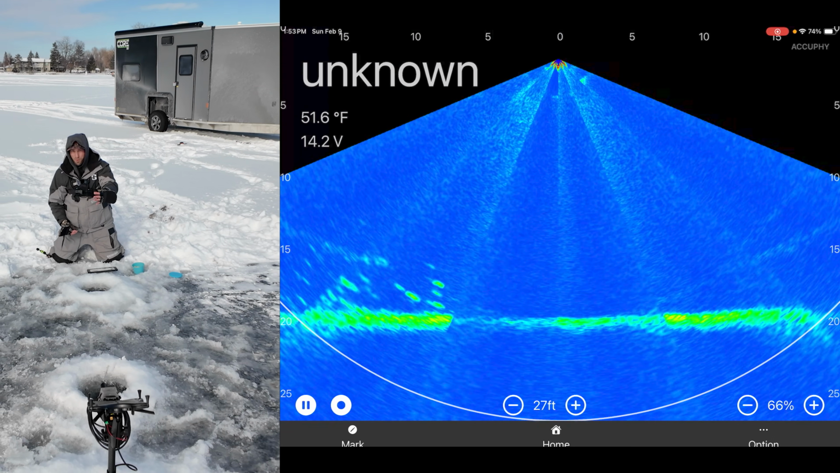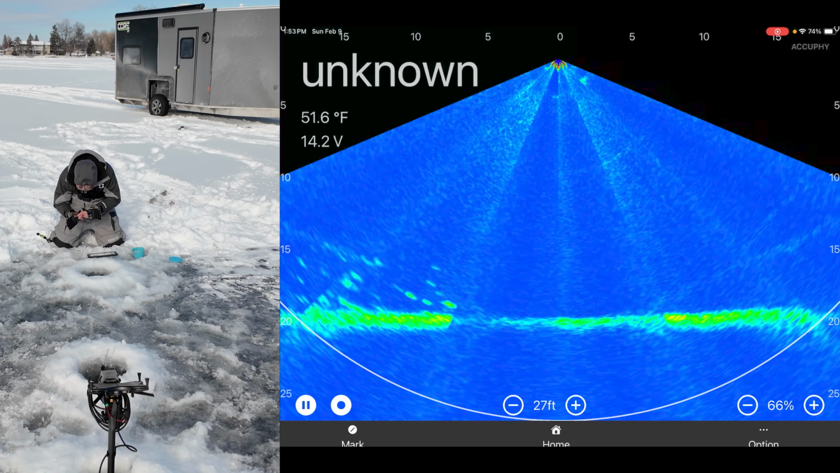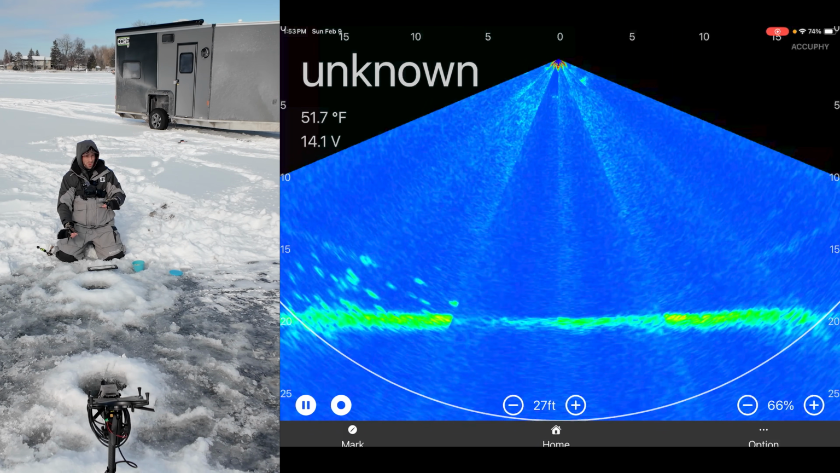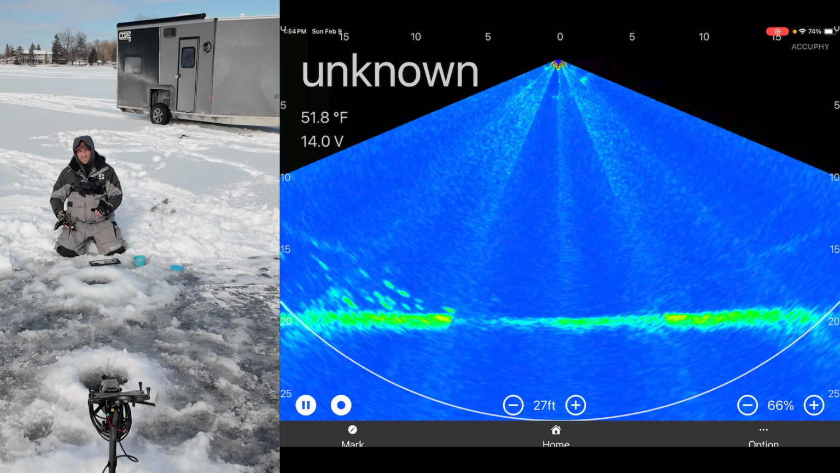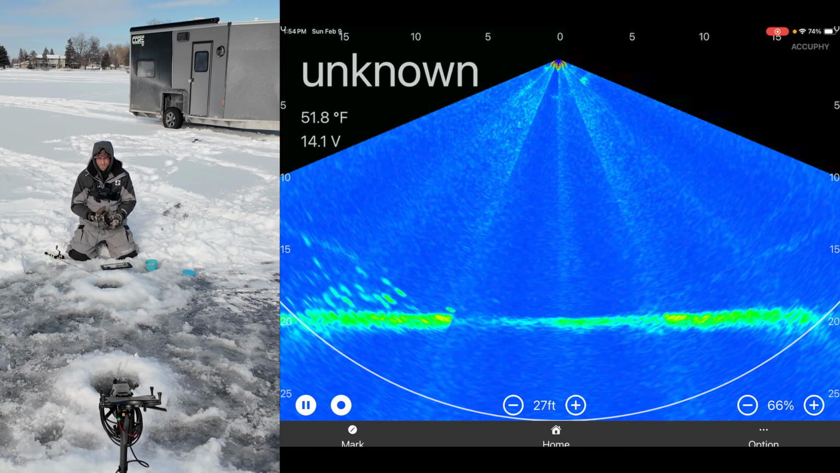But again, one of the really nice things about this is I got my pole all the way over there and I got my screen here. Like, this is pretty awesome. I can now hole hop around, so you could actually put it in forward mode, go 30 feet over, bring it over. In fact, we'll try that here in a minute. That's the benefit of this unit, being able to wirelessly look at it on like an iPad.